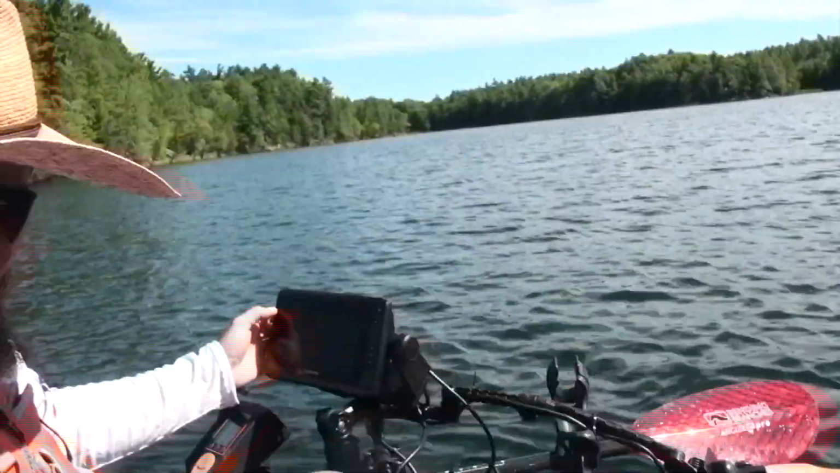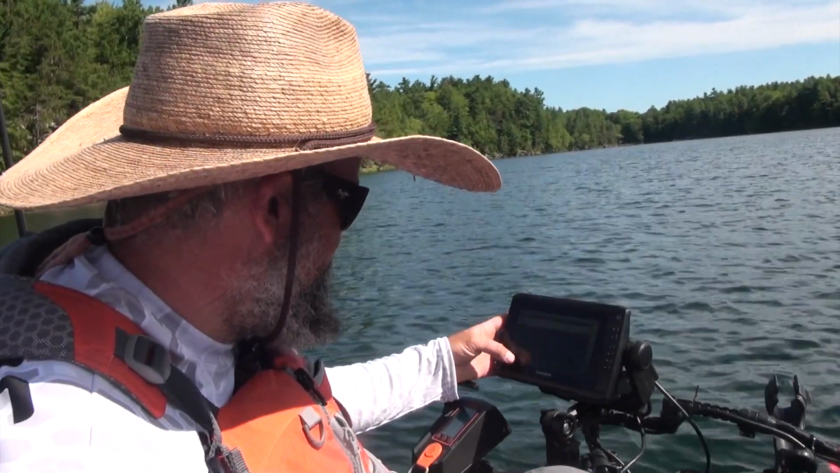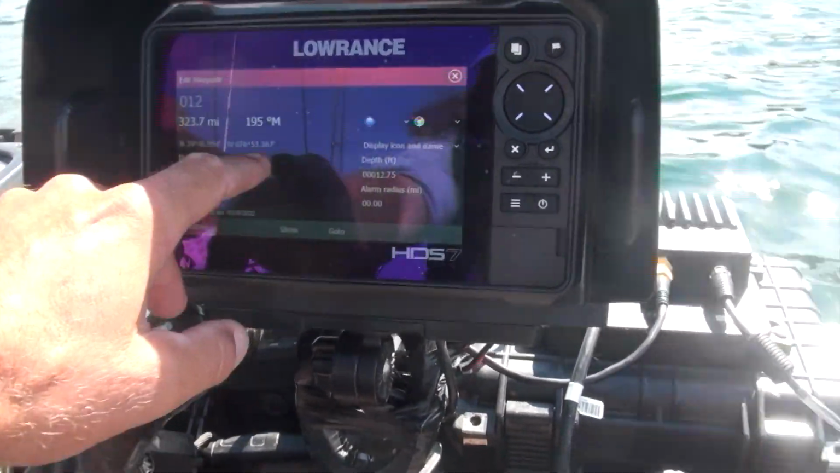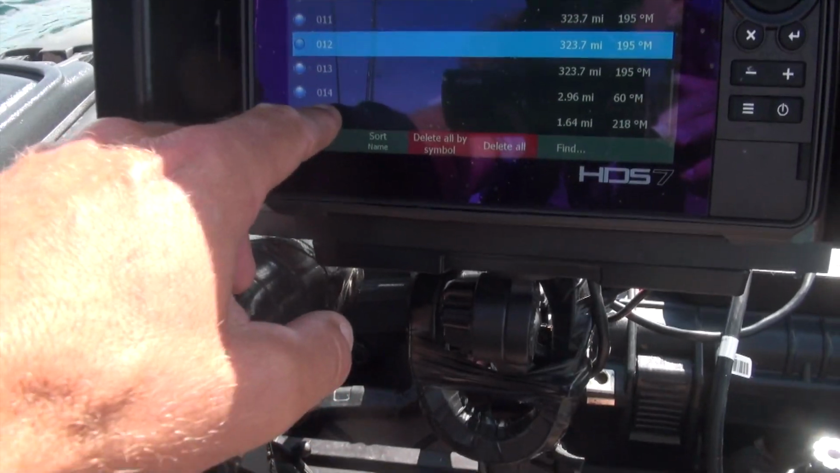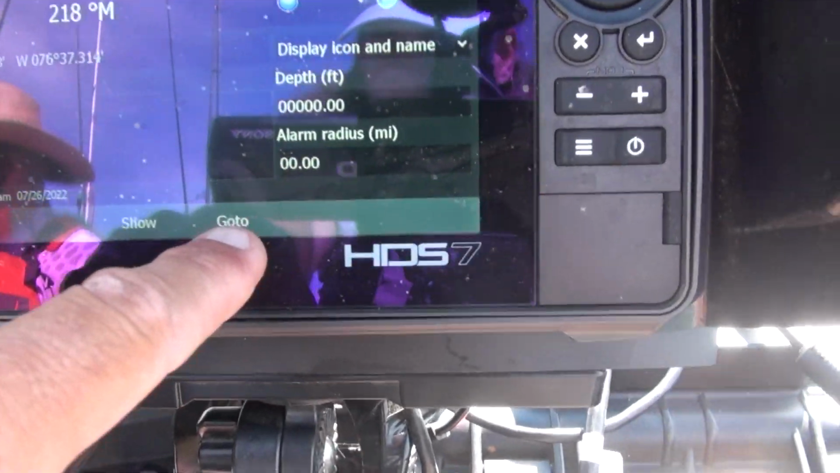When I started this morning, I dropped a waypoint on the takeout. Well, that was clever. I did not do that. Yeah, it helps. This is a fairly new unit for me. And it's 15. So with 15, we hit the GoTo.